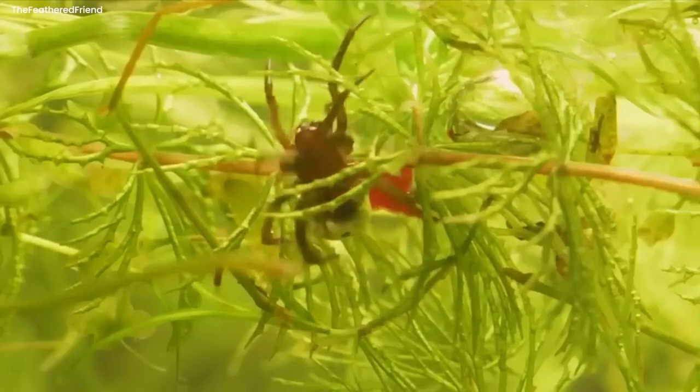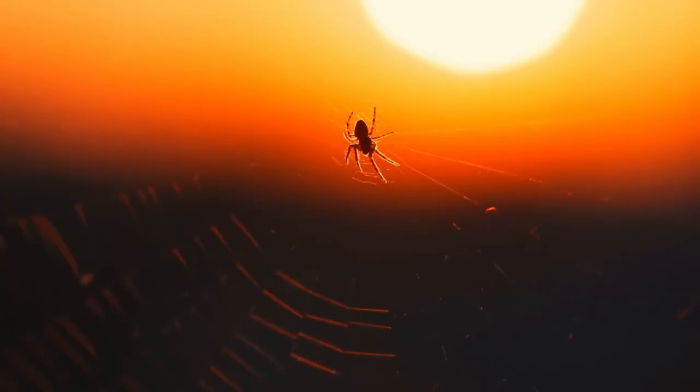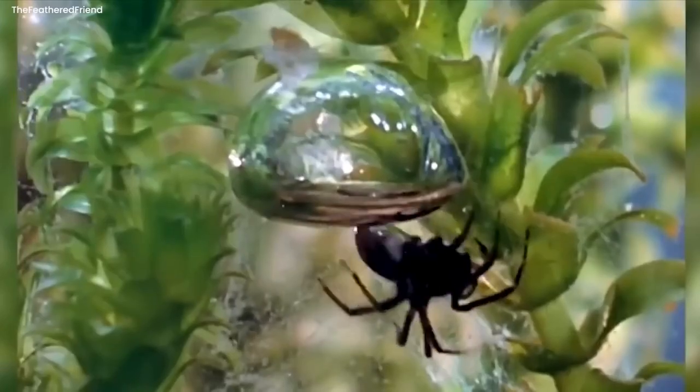In short, these aquatic spiders serve as shining examples of nature's brilliant adaptations, illuminating the diversity of life and the wonders of evolution in the rich fabric of the animal kingdom.